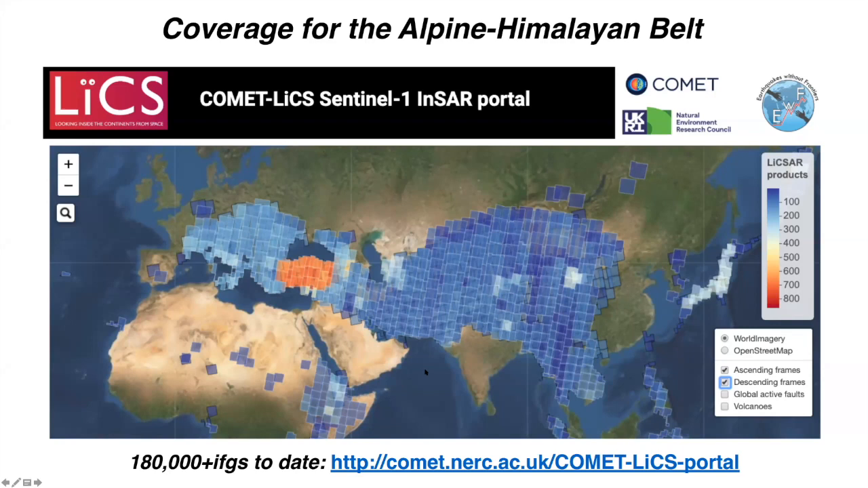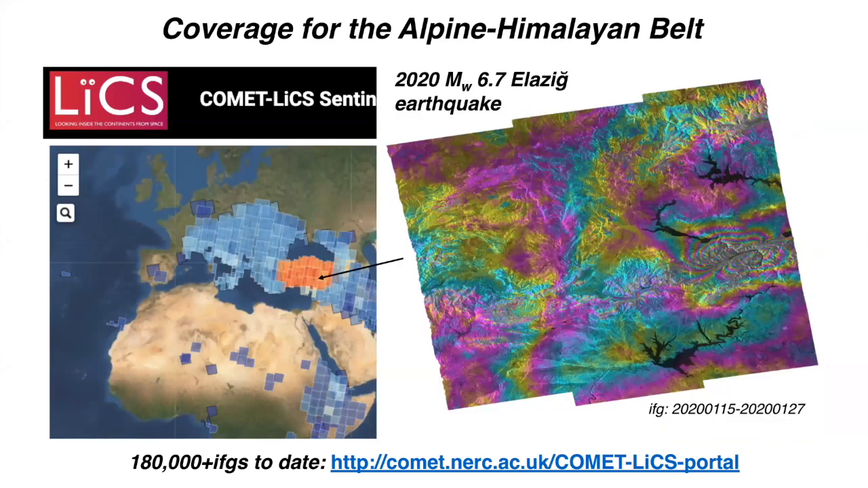So you can see that the frames are color-coded by the number of products, or essentially the number of interferograms. And what you'll also notice is that we've processed a tremendous amount of data in Anatolia, and we're working on filling in the gaps across other portions of the world. So what you can do is you can go and download things like co-seismic interferograms. So this is an example of the January 24th magnitude 6.7 earthquake that occurred in Turkey along the eastern Anatolian fault. And you can see this sort of characteristic fringe pattern associated with a strike slip event.